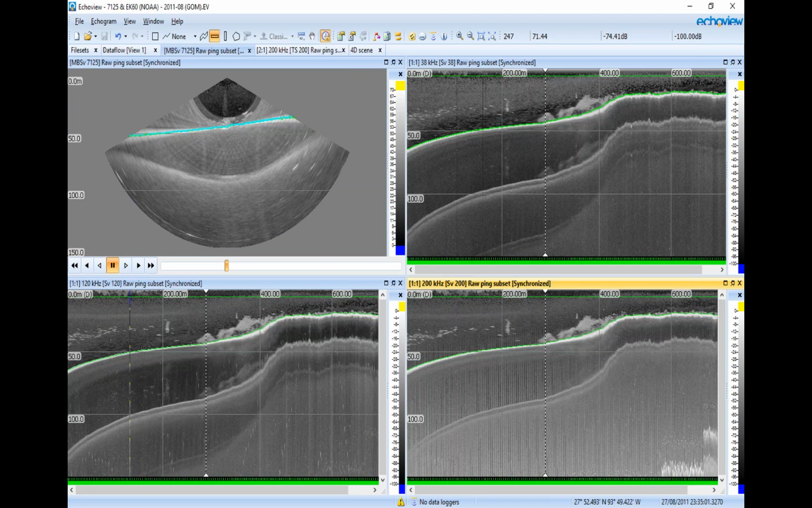Here we have an example of EK60 data from 38, 120, and 200 kilohertz transducers, as well as the 7125 data. This is the same data that you just saw in Chimera and that you saw in the video earlier. If anyone has any further questions, I'd encourage them to talk to Toby Jarvis from Echoview. He's a great resource, and he has a lot of knowledge on fisheries acoustics.